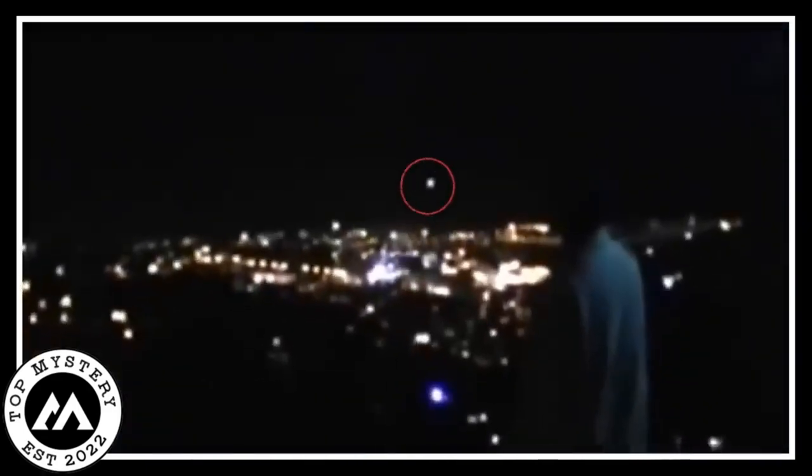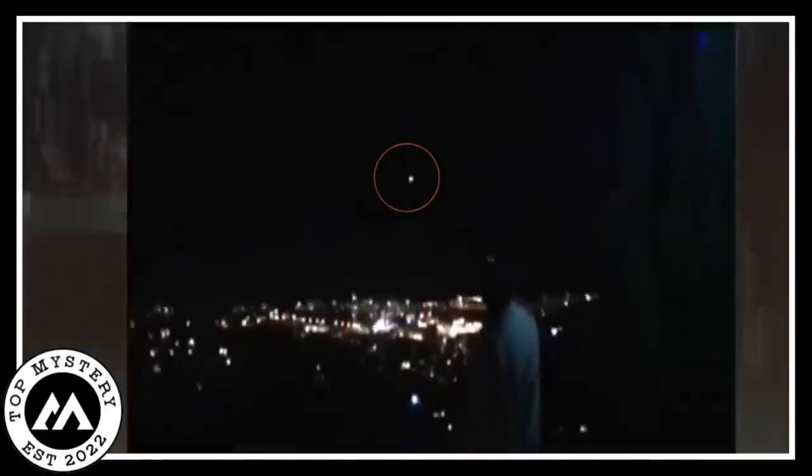Mysterious object. In the dark sky at night, something mysterious happened. There was a video showing a strange light ball above the city. It was so bright and magical, making everyone in the city amazed. The light ball seemed to be floating in the air, like it was not from our world.